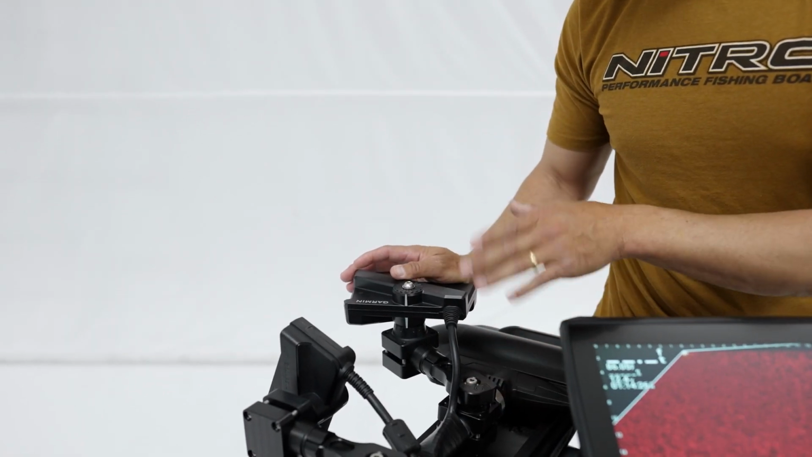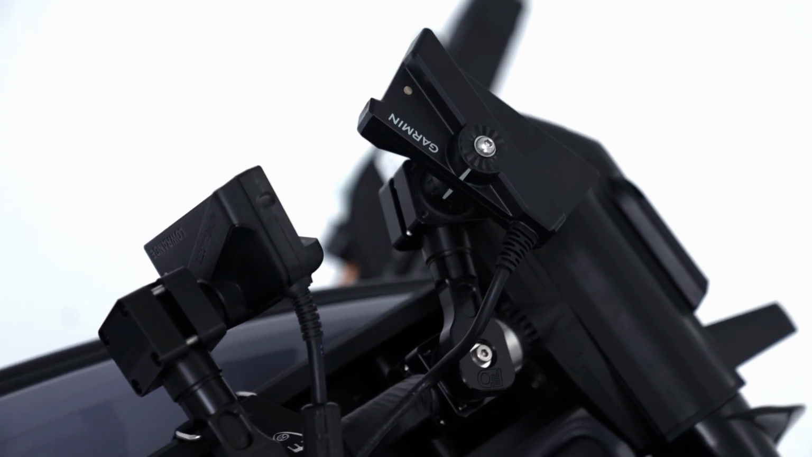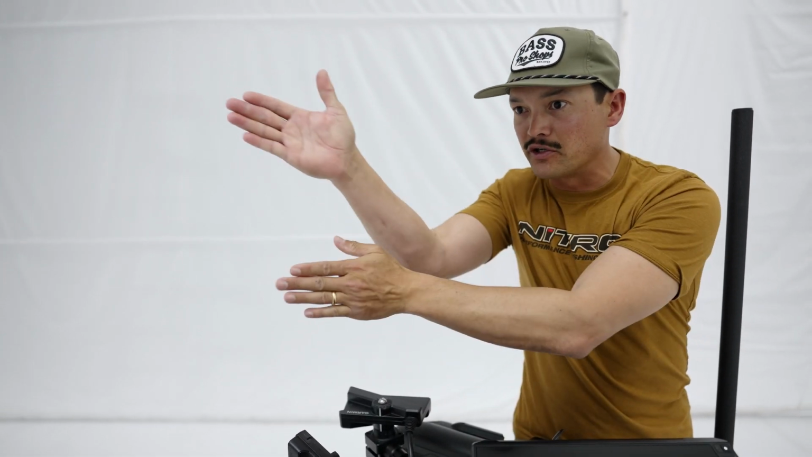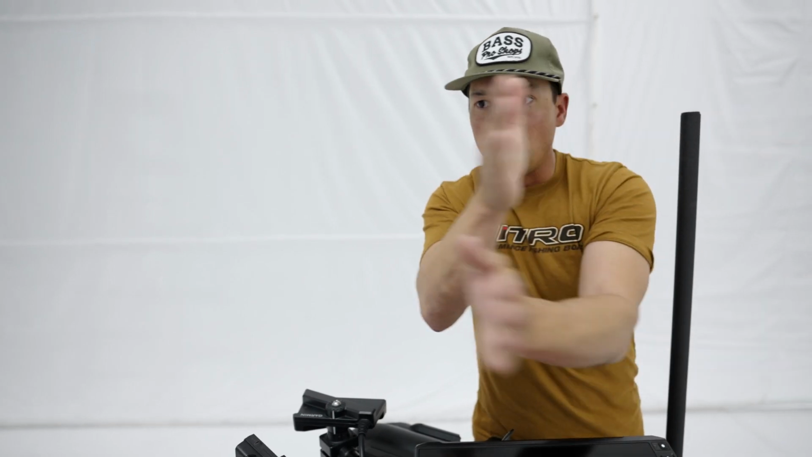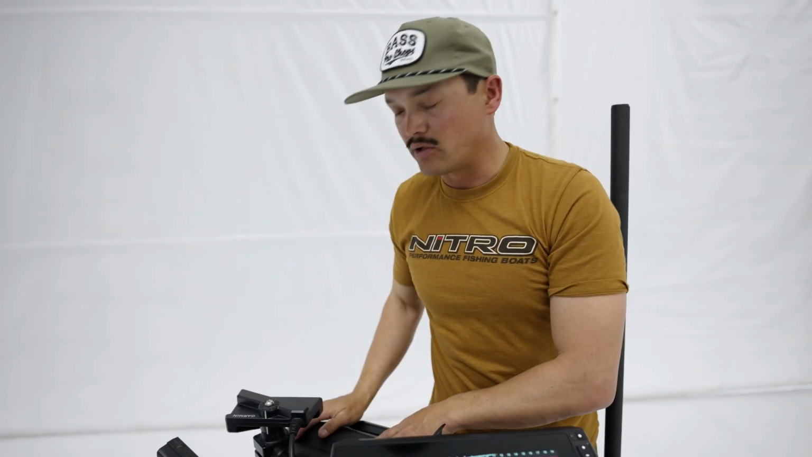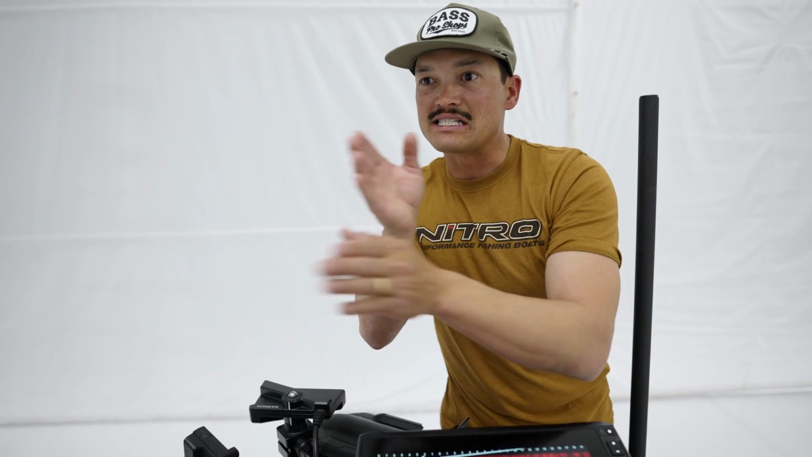So moving down the shaft of this trolling motor here, I have the original Garmin LiveScope. This happens to be an LVS34 setup. It's a more traditional vertical sheet of sonar, and as I pan my trolling motor around, this vertical sheet is moving all around, including behind the boat. Wherever this trolling motor head is faced, I can see as well.